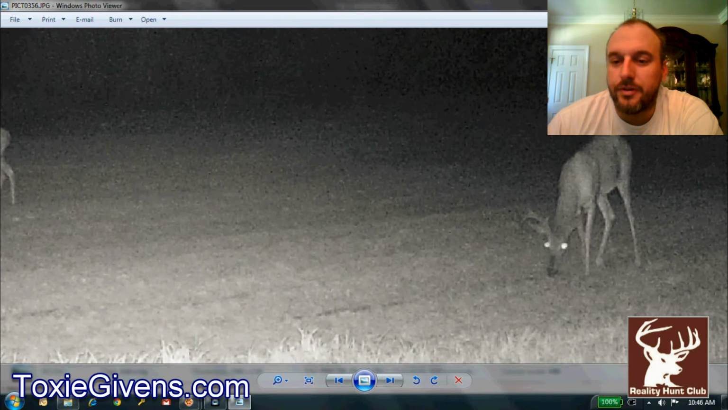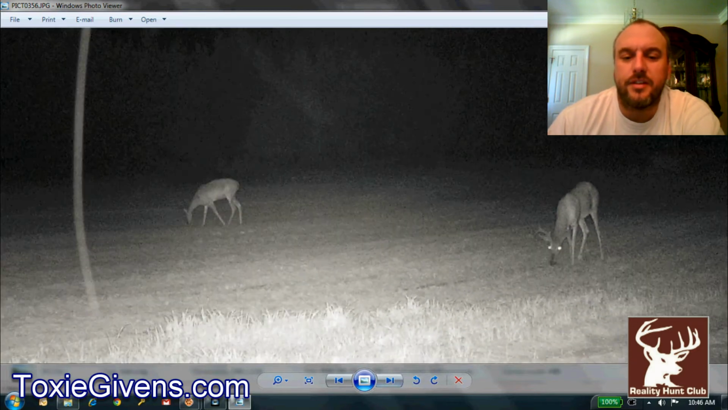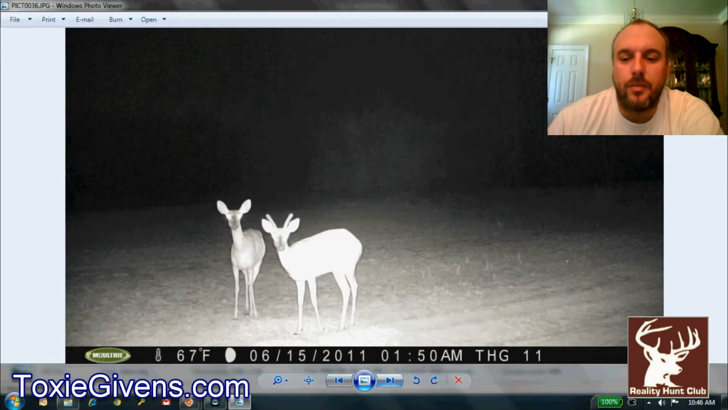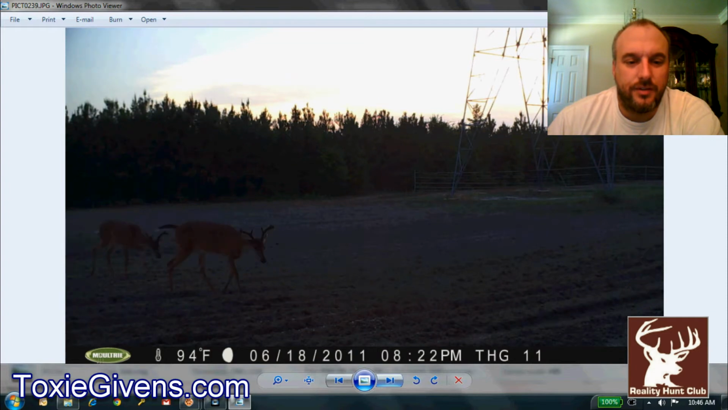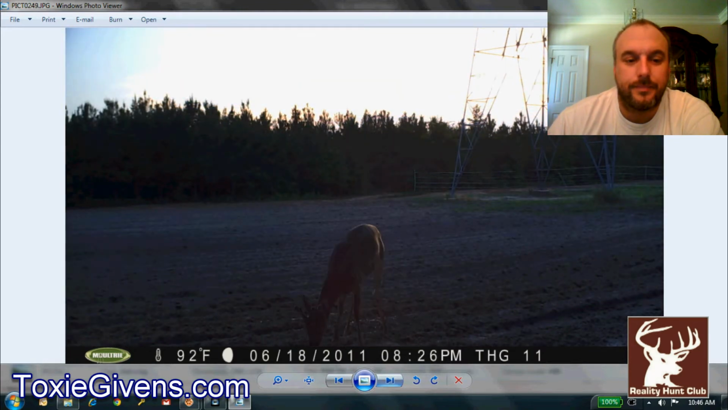That's about as good a picture as I've got for him. He could be a nice 4.5, maybe at least a 3.5. I'd say 2.5. Our 3.5s normally average about 200 pounds body weight, so it's hard to say. But anyway, as you can see, they're enjoying our soybeans.